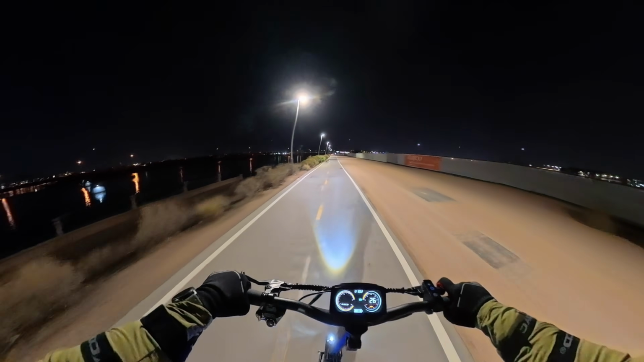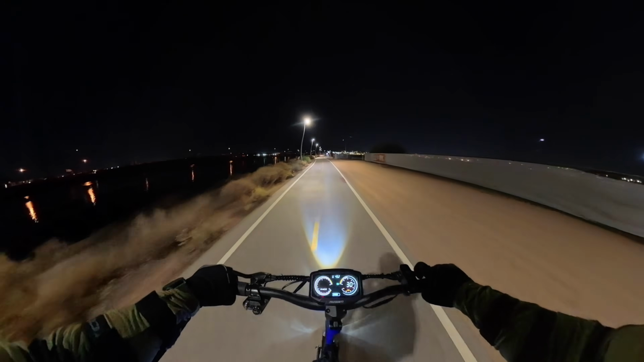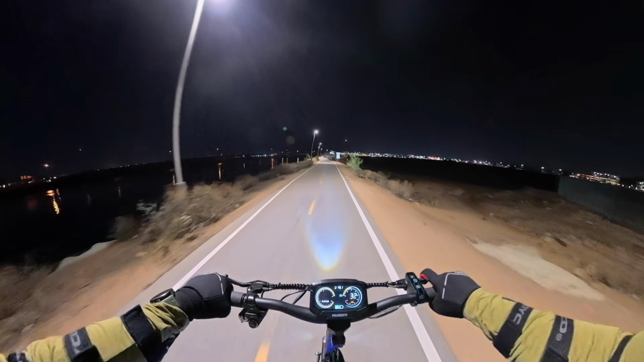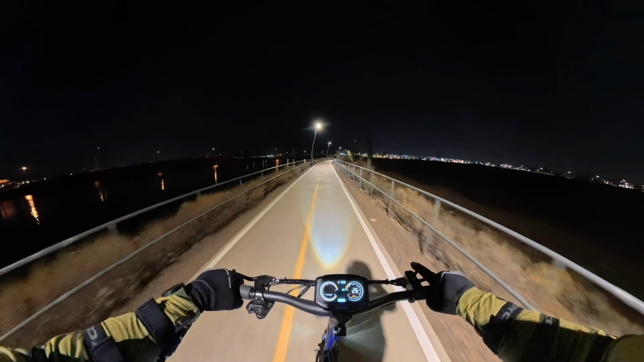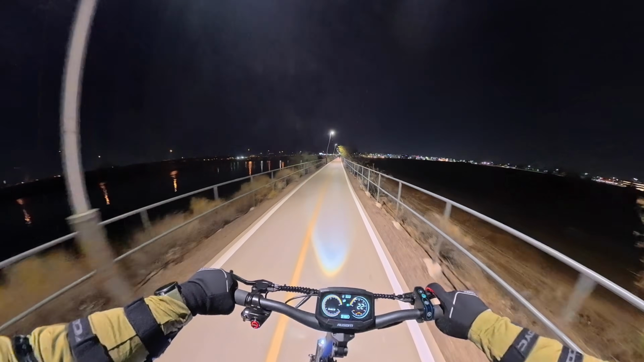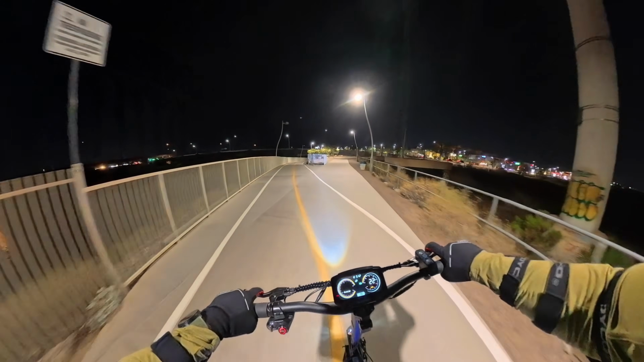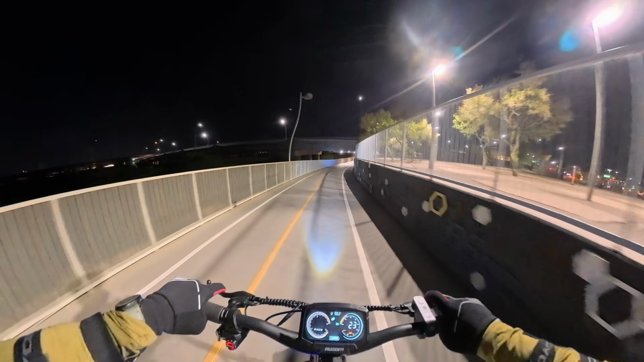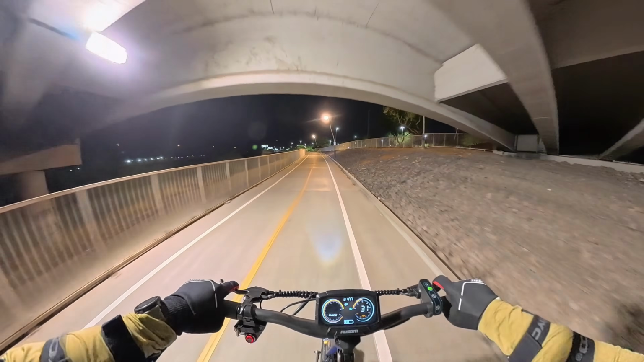All right, I forgot we're still in single motor mode, but we're in single motor mode, race mode. Throttle's all the way in, and the display is showing over 30 miles an hour. Usually these screens are off by a couple miles an hour, but still pretty solid performance out of single motor mode. So now we're back in dual motor mode. Here we go. We're going to go under the bridge. It gets a little bumpy through some of these areas, but we've got that suspension. Oh, much better lighting here today.